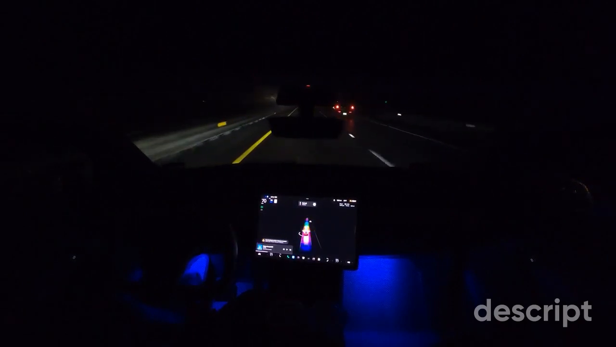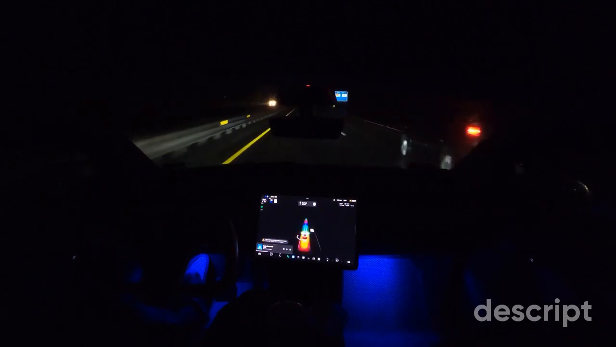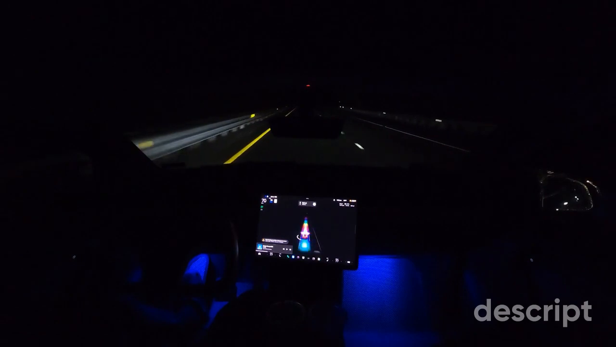We have a camera, we have a mount, and we have full self-driving beta. We are currently in the Northeast. We're in Massachusetts right now.